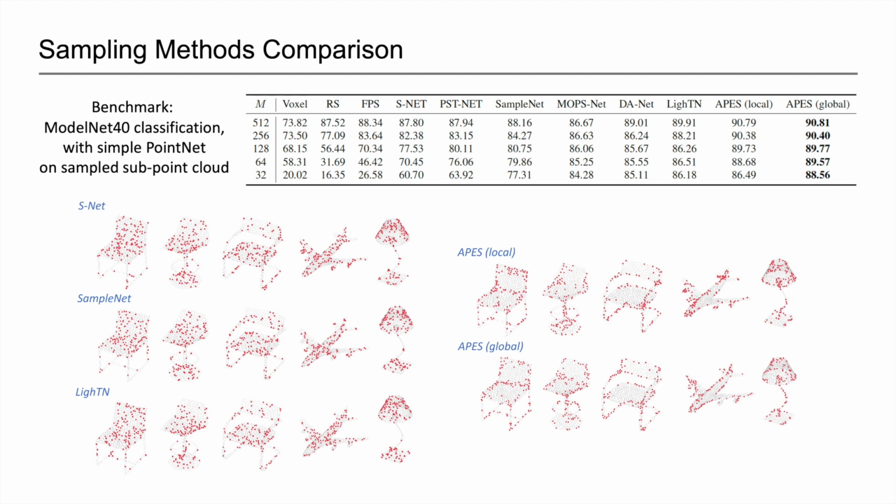On the other hand, although other learning-based methods achieve decent numerical results, it is difficult to identify their sampling patterns from the visualization results. Their results look quite similar to random sampling. Our proposed method shows a comprehensive sampling pattern of sampling point cloud outlines.